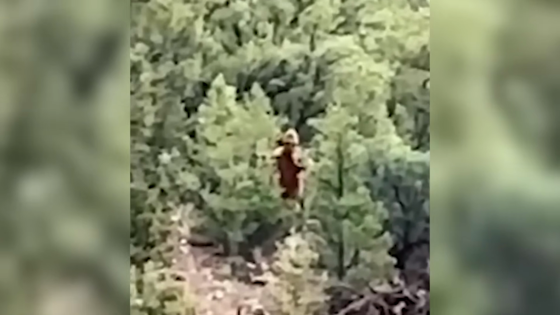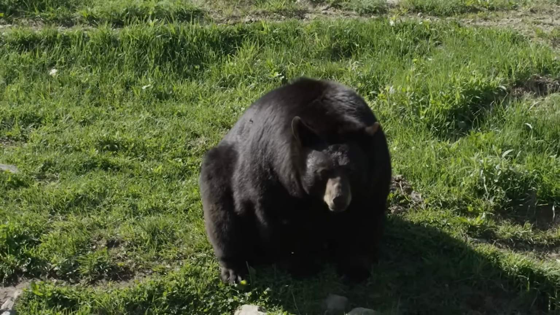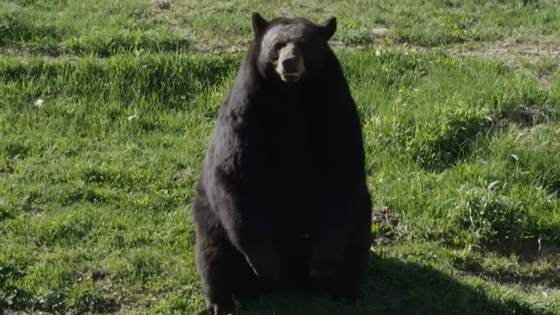So, here we see this big hairy figure standing upright looking out through the trees. It stands between 2 pines and just stares at the camera, then disappears back into the woods. Now, bears do stand on their hind legs sometimes, but not like this. I'm not going to speak to the validity of this being a Sasquatch or not, but it isn't a bear.